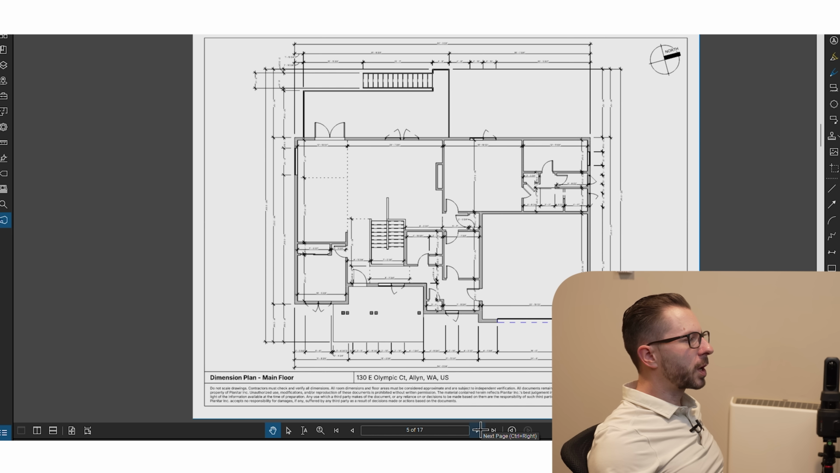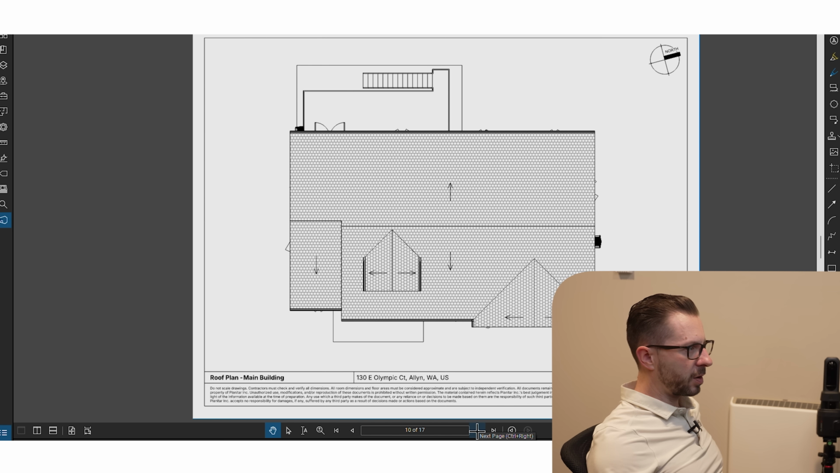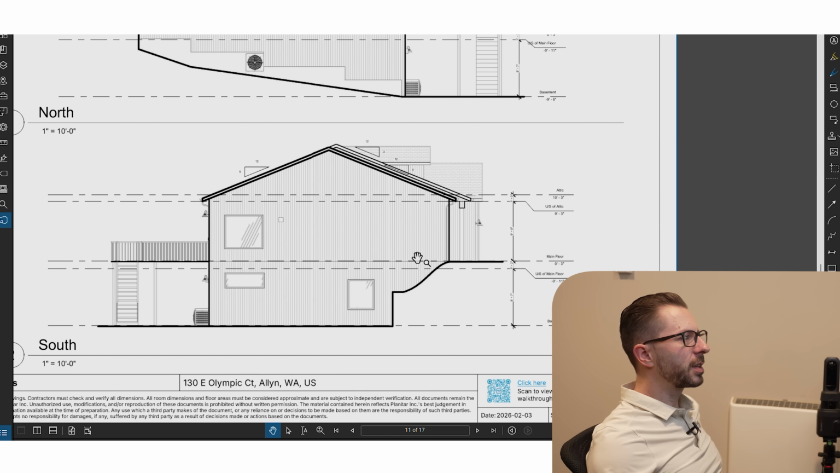Just to do a quick page turn here, you can see it got some of the exterior elements. Attics can be difficult to capture. I worked with them in order to be able to do it. So this gives you an idea of what the attic platform is. And then another thing I thought is really cool to highlight is the actual roof plan. Absolutely amazing that they were able to capture that. Then we have our elevations. You can see the different elevation dimensions that are in there.